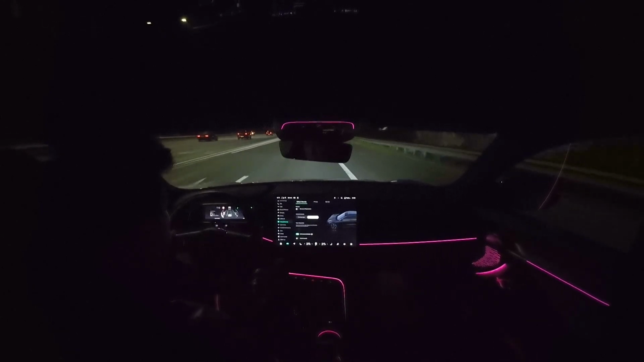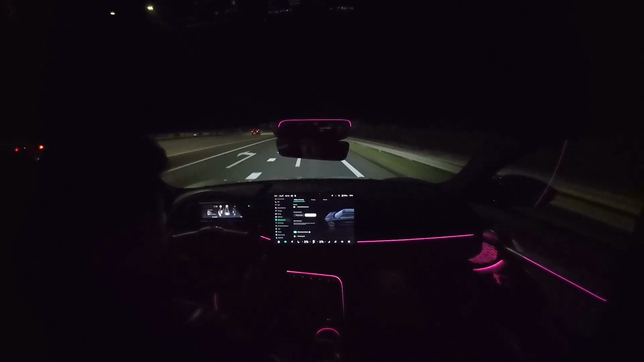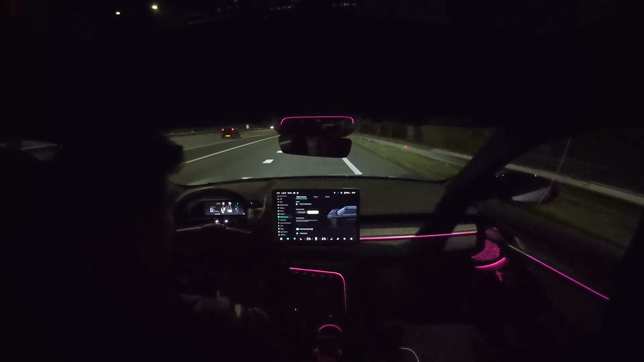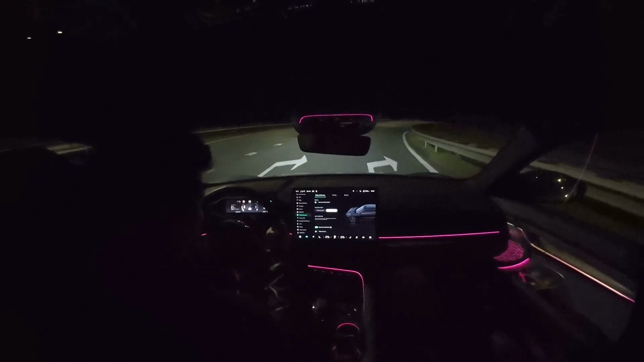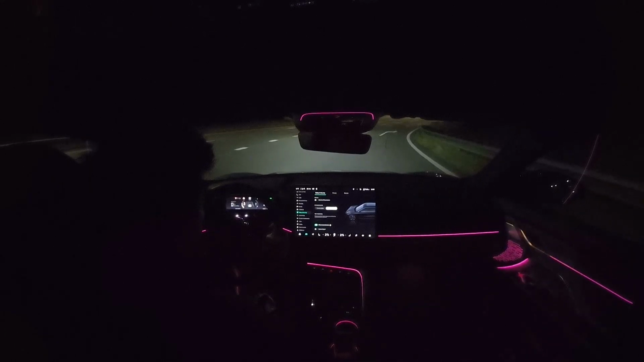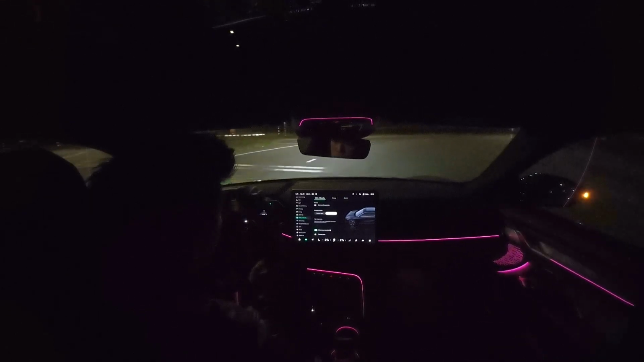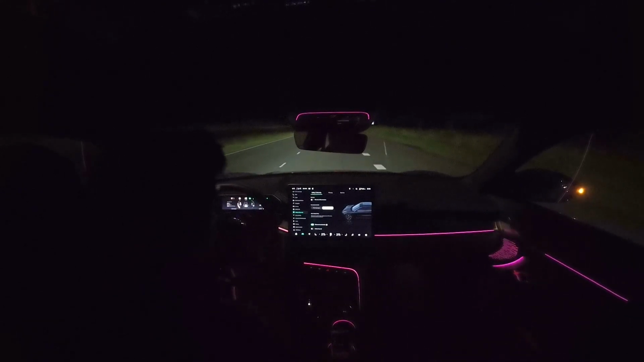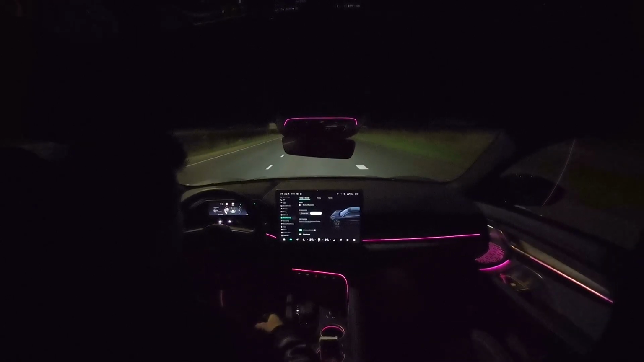I think that's a genius function, and it will definitely help you realize there's an exit over here, or there's a sign saying I can't overspeed this limit. It makes the driver a bit more aware of your surroundings. It's definitely a good safety measure.